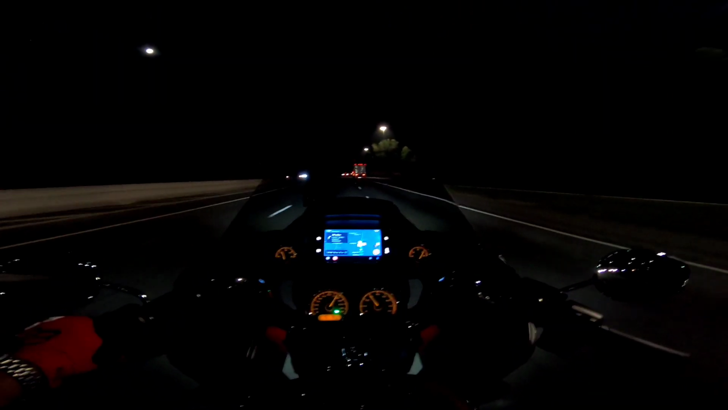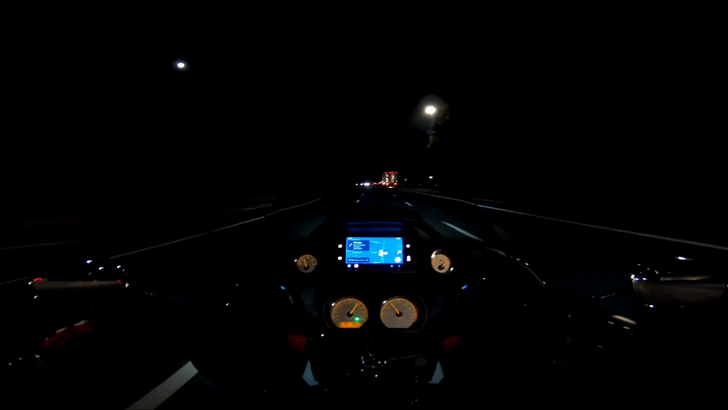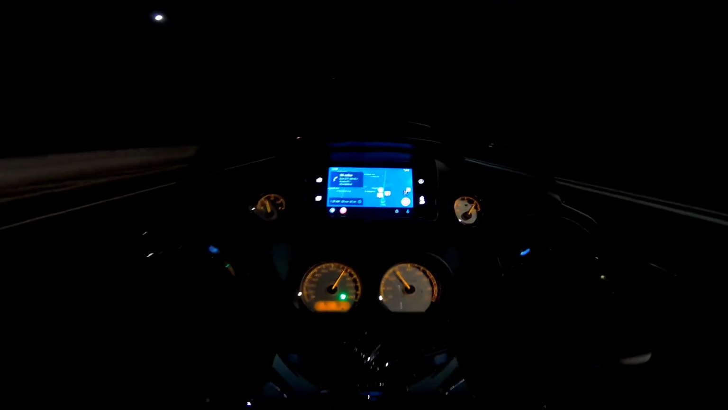But I had Brian in front of me with his Goldwing, and those jewel lights, LED lights, were lighting up the road along with my LED light bulbs, the ones that I had on my Riker. So yeah, this is the first time I'm actually riding on the highway for more than 15 minutes at night. Especially out here where it's a lot darker than when I'm just going 10-15 minutes from one place to the house.